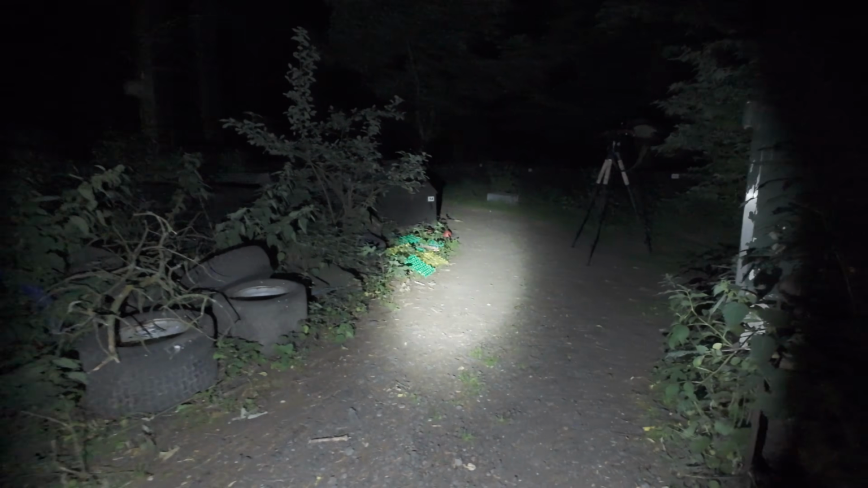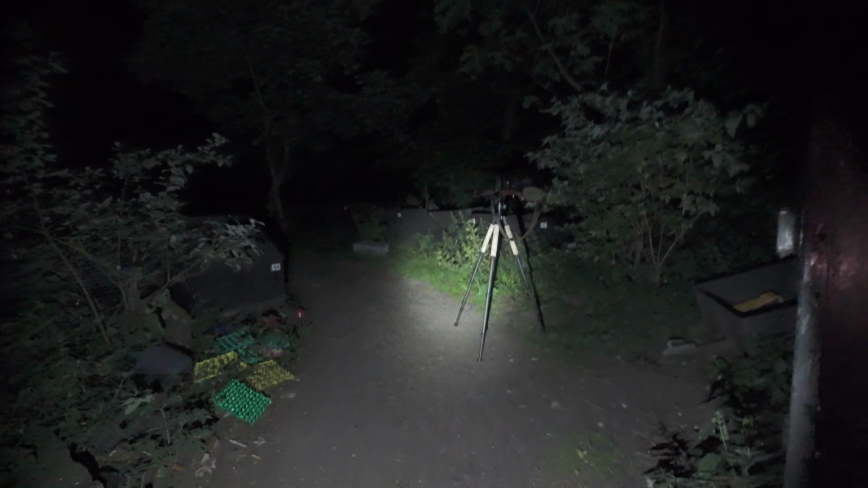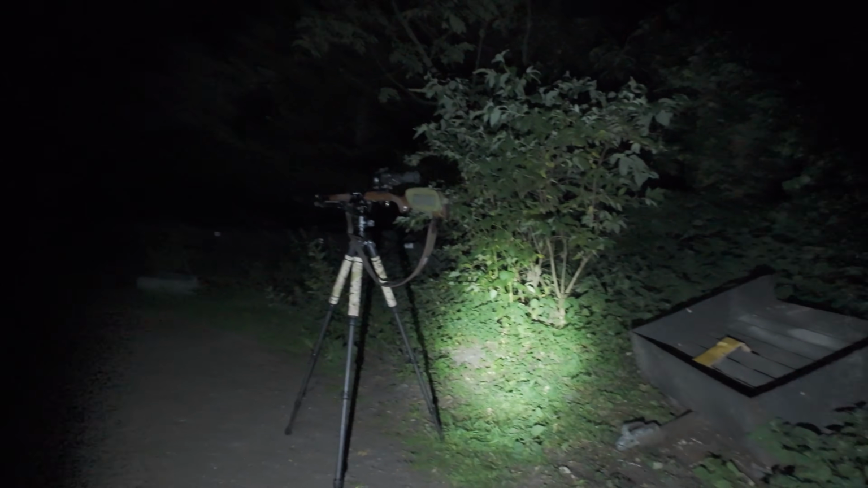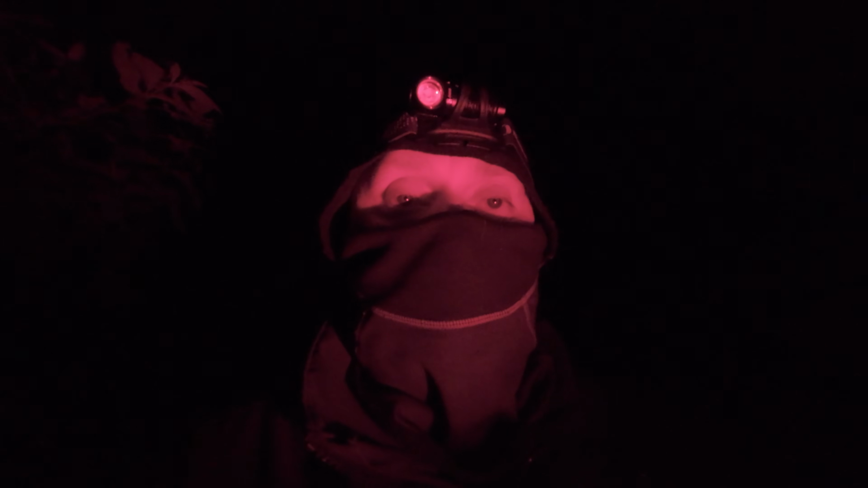There you can see the Browning T-bolt set up on the Manbilly tripod. Cracking tripod that. All of the ones I've had from them have been good. Well, that was exciting. The badger was actually just feet away from me. It's run off now. Made a bit of a clatter to get it to run. Anyhow, we'll see what else turns up.